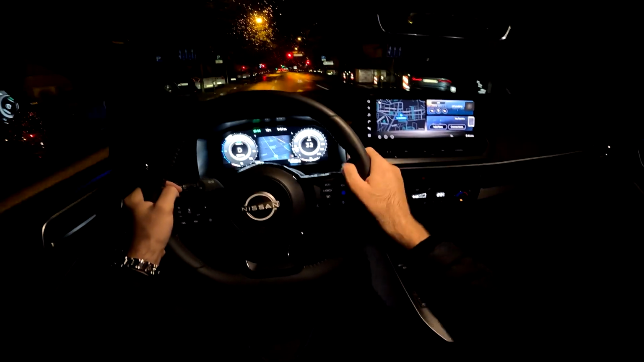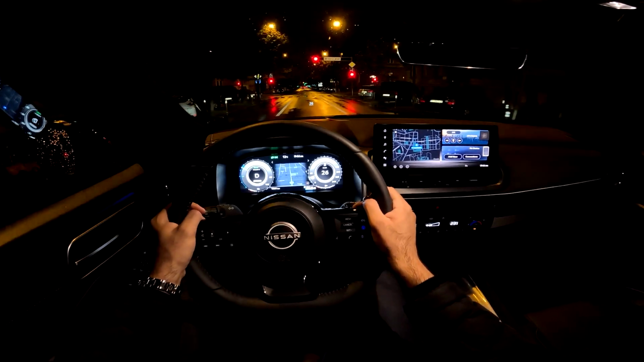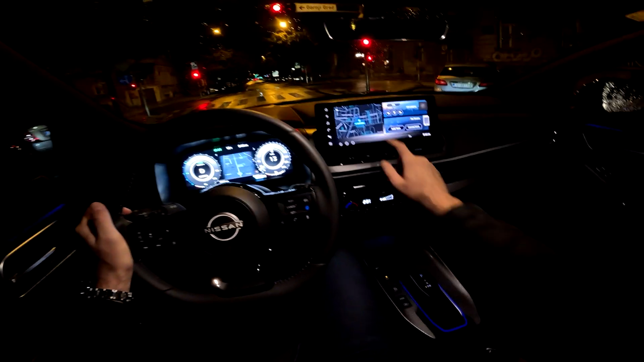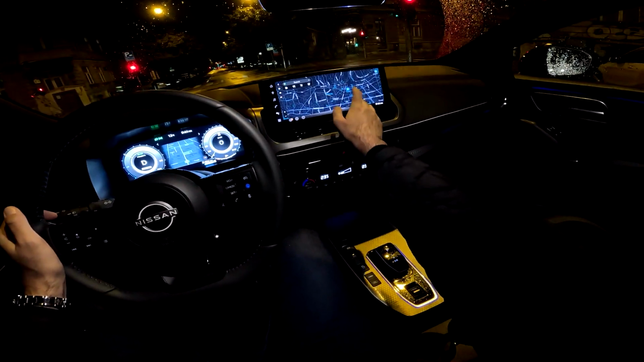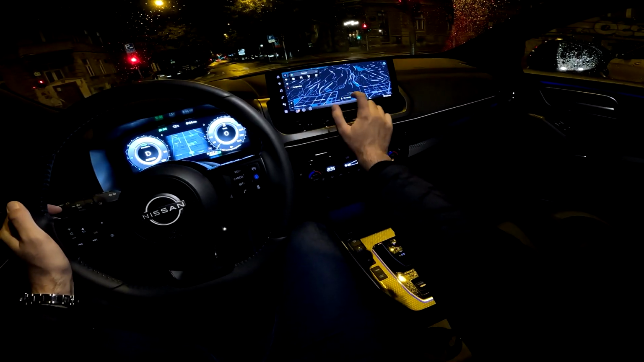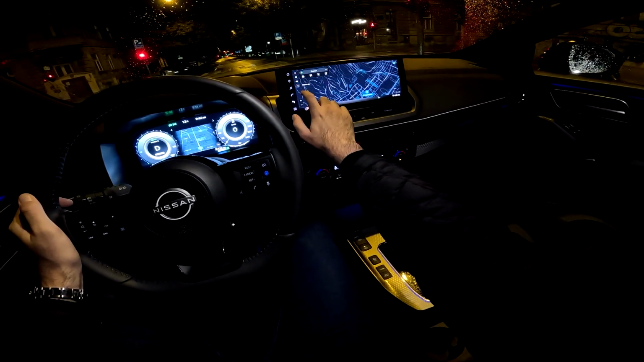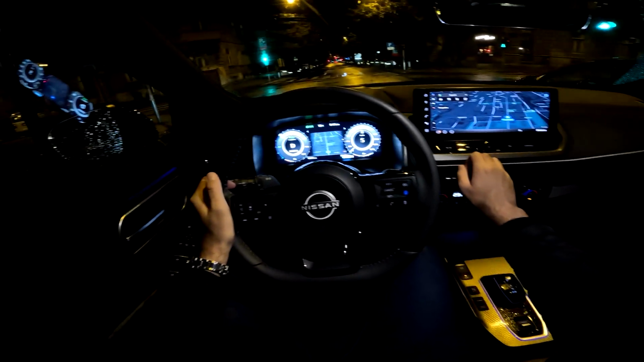And this car has got the new infotainment system with Google built in. It is actually the first Nissan in European range to have the Google built in, and I mean, the system is so good. You have the Google Maps. Look at this, look how nice and smooth and responsive this is. You can, of course, let's recenter, there we go, and then you can choose what kind of view you want.